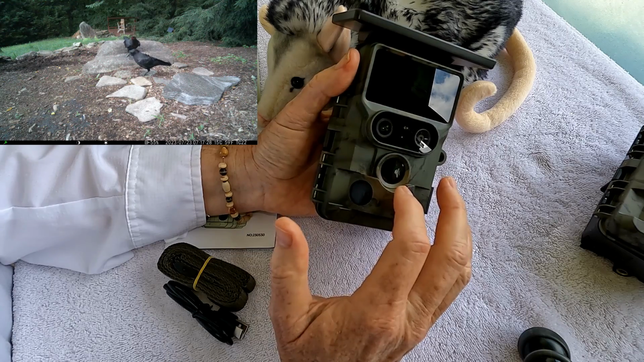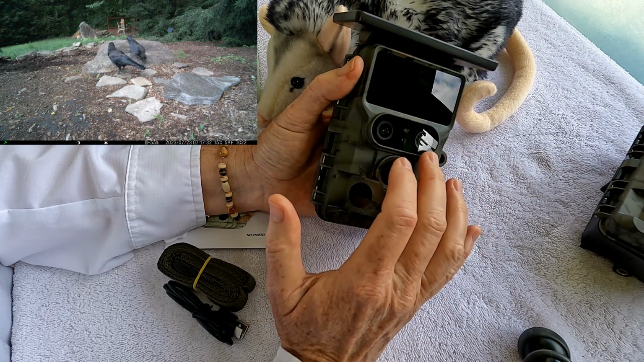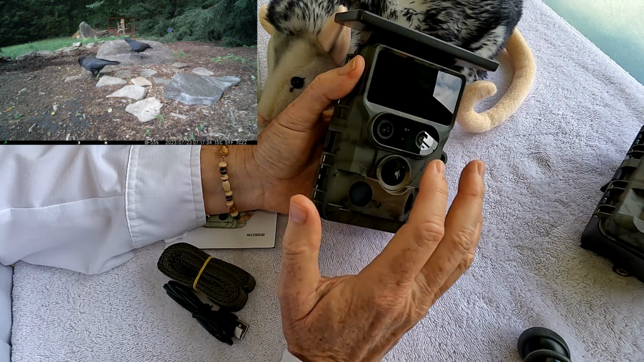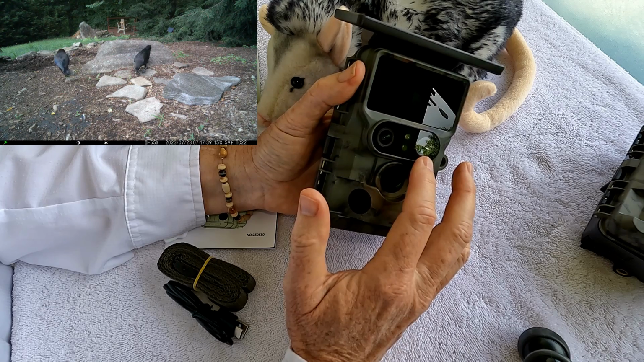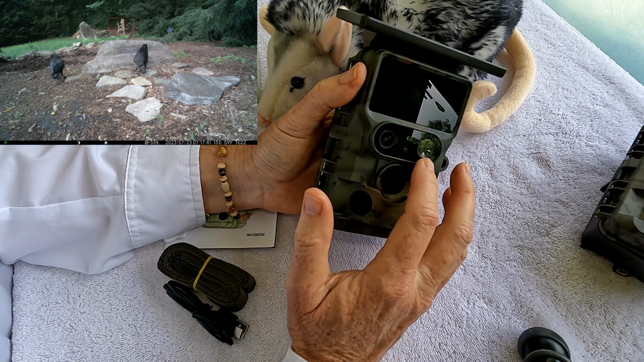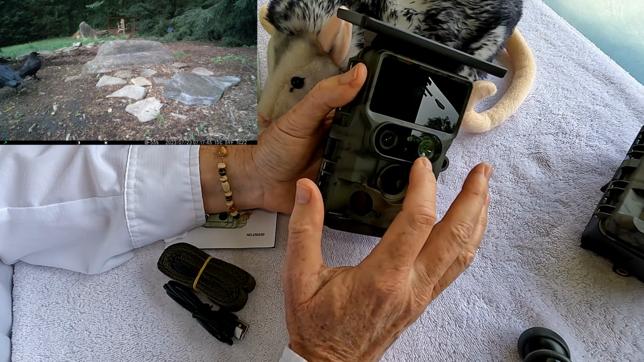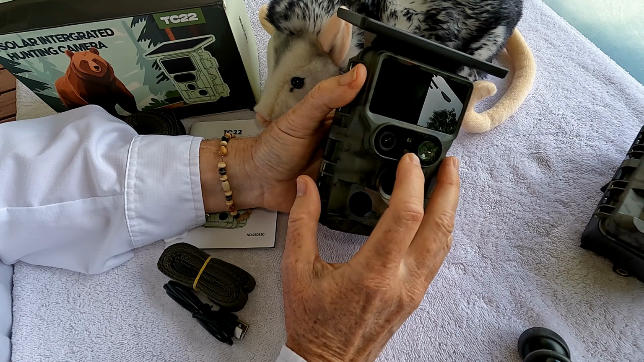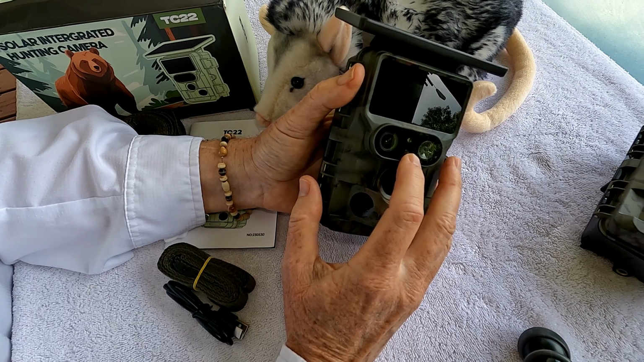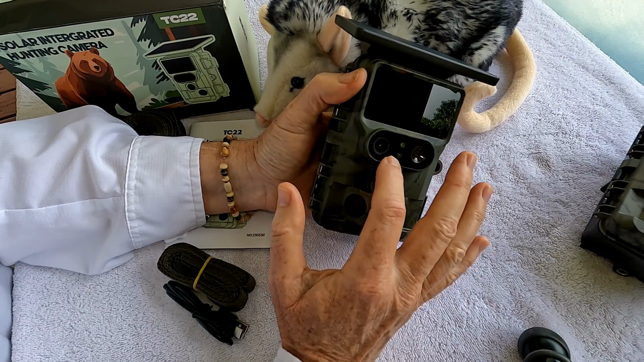The other unique feature of the TC22 is that it has 2 cameras, one for daytime and one for nighttime. It uses the Sony CMOS Starvis sensor, and that means you can get what they call Starlight. You can get extended color quality video into the early evening and early morning, when you normally would just get black and white on a traditional trail camera. The lens on the left is your night vision and your Starvis Starlight.